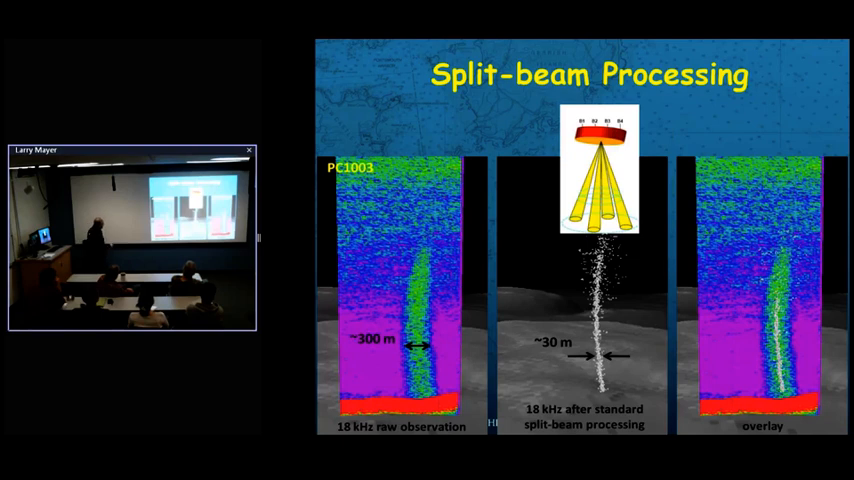Here we're looking at the raw observations before the split beam processing of what a gas plume would look like, and then at what happens when you can use that split beam processing to locate much more accurately the position of the bubbles themselves, or a scattering from a group of bubbles, and then just a comparison of the two. So you can really bring down the resolution of where that target is.